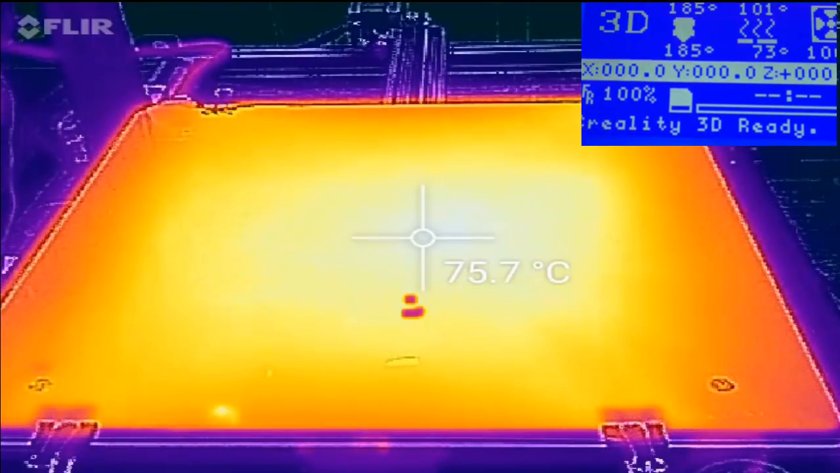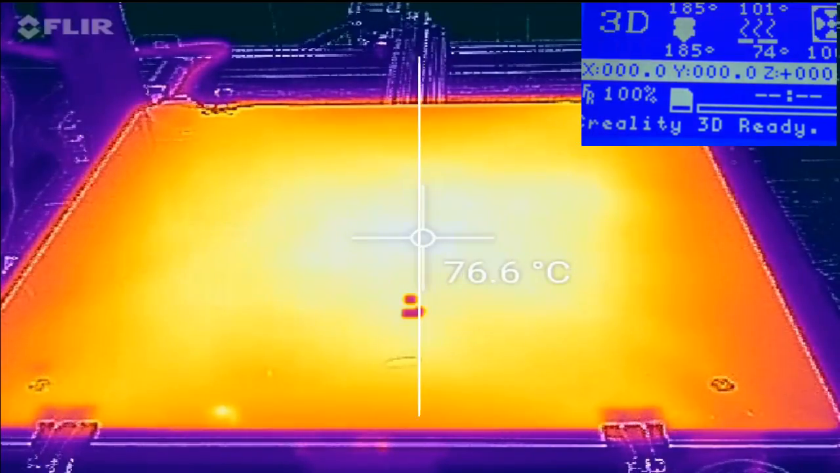One of the things I'm going to do is probably speed this section up a little bit so you don't have to wait through all this, because we've already been running for about 14 minutes.